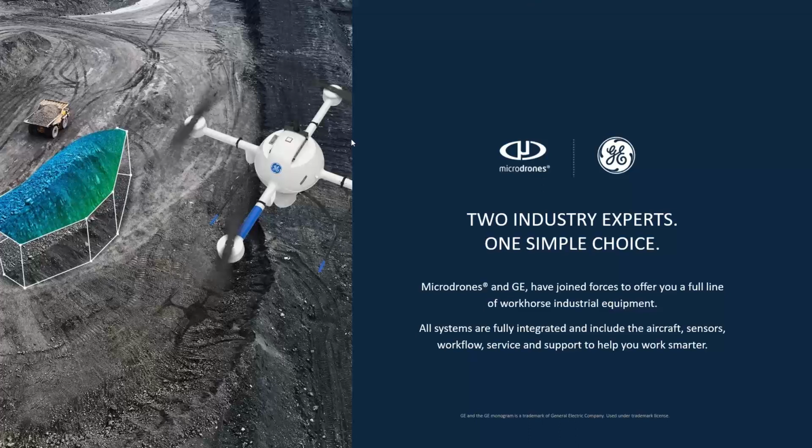So you'll see the 1000 product line is the GE industrial drone line. The 3000 product line, which we'll touch on at the end of the presentation, is the Microdrones expert drone line, so it still keeps the Microdrones name.